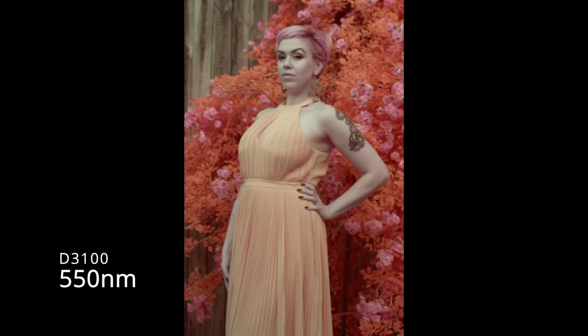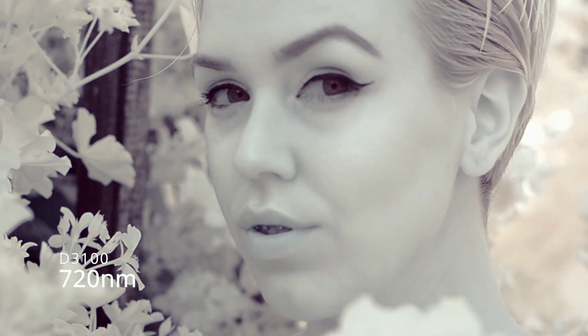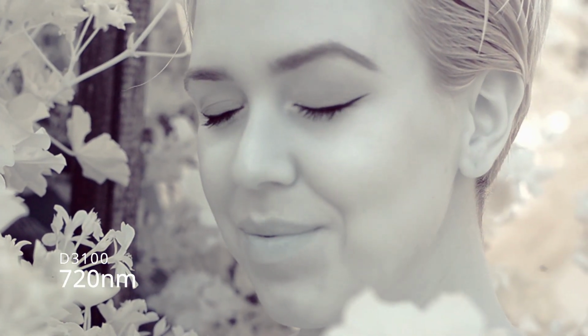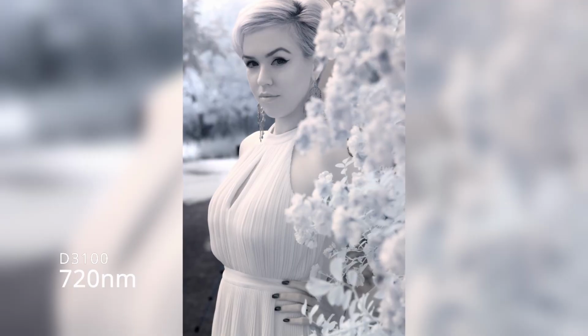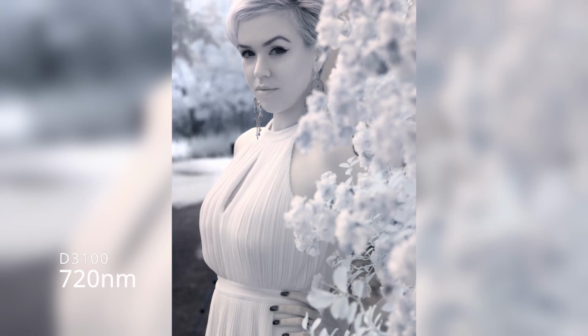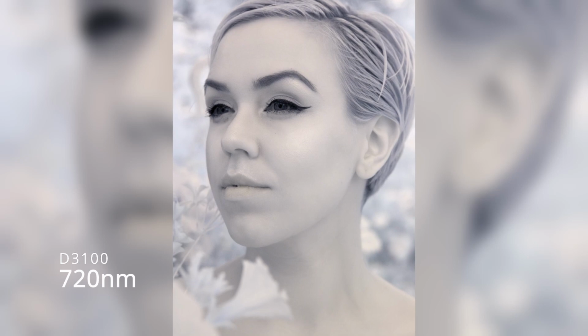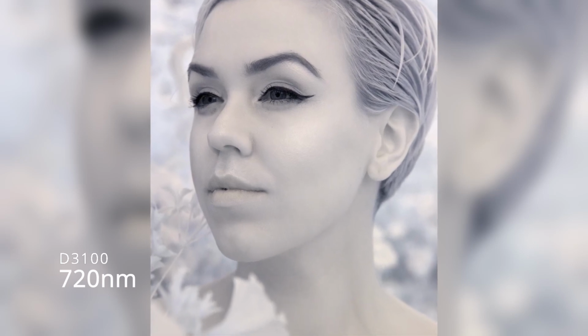Like the red or orange leaves when using 550 nanometer filter. If you stick to 720 nanometer filter, you can get a quite desaturated image with a bit of red vibe, or a blue one if you swap color channels. Vegetation will become white, eyes will be darker, you may lose some skin pigmentation detail, but it won't become just some monochromatic mess. It will really give the picture a great marble feel.